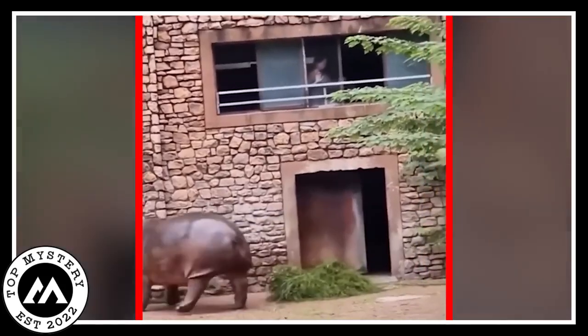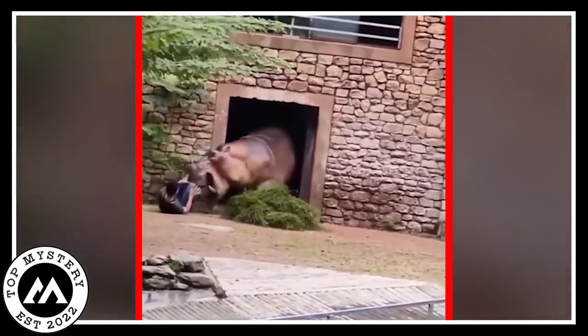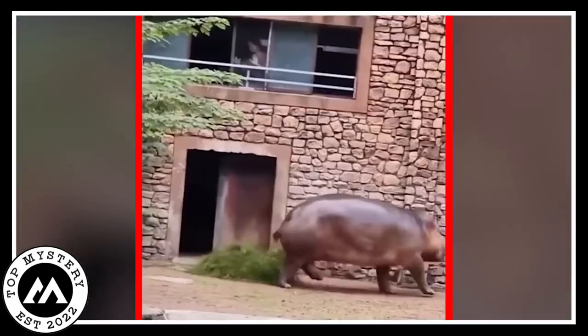It was a contest between strength and time. Amazingly, the man managed to slip through the narrow space just in time to avoid the furious creature's vengeance. The incident left everyone in awe of the caretaker's quick thinking and the unpredictable nature of the animal kingdom, reminding everyone of the raw power and unpredictability within the confines of a zoo.